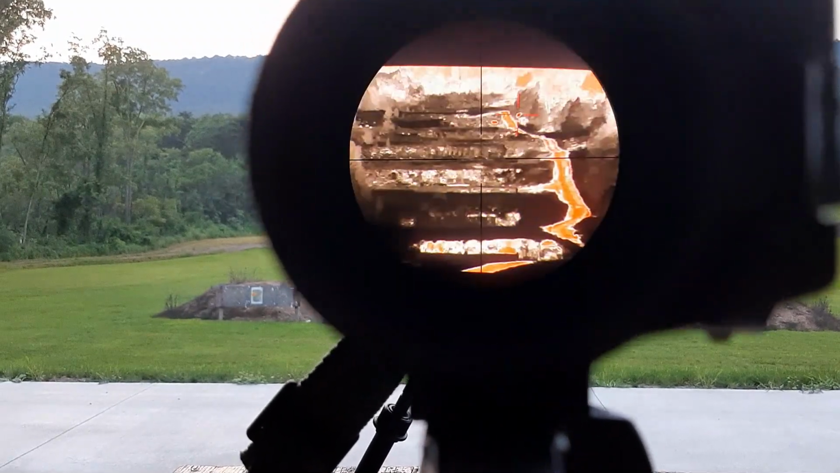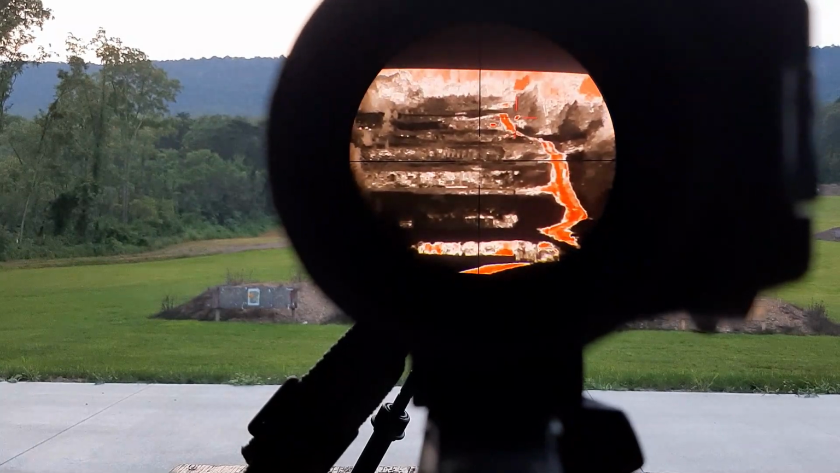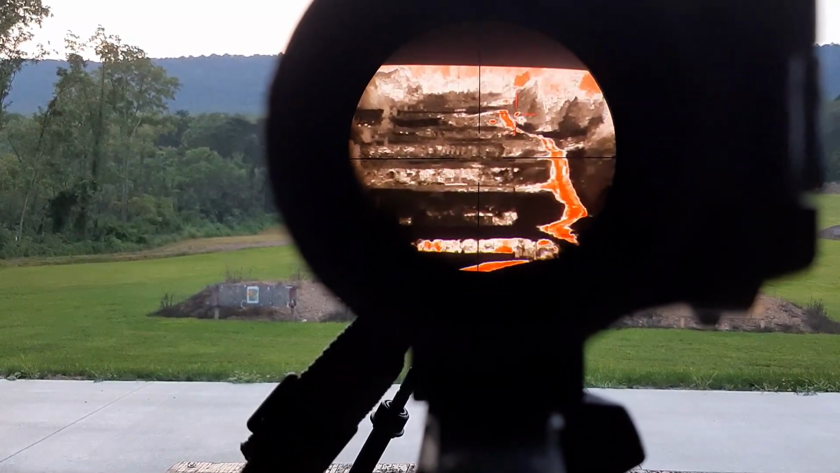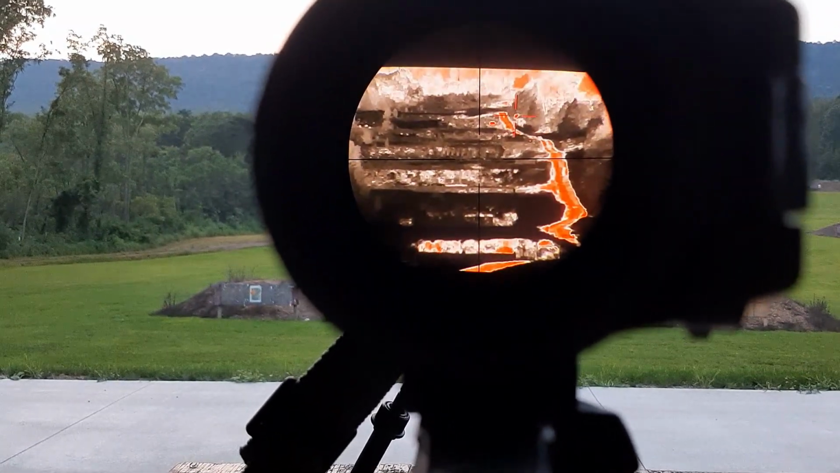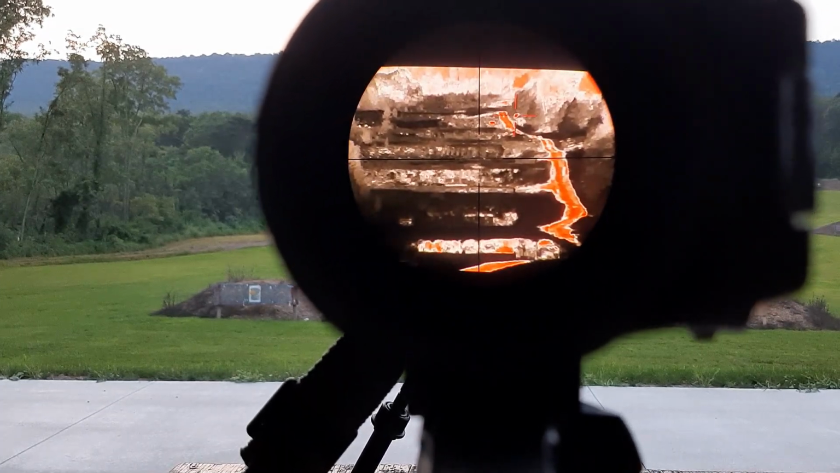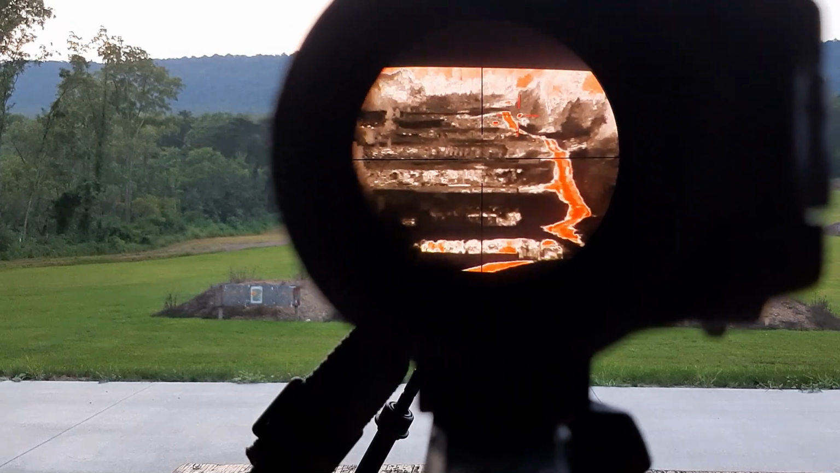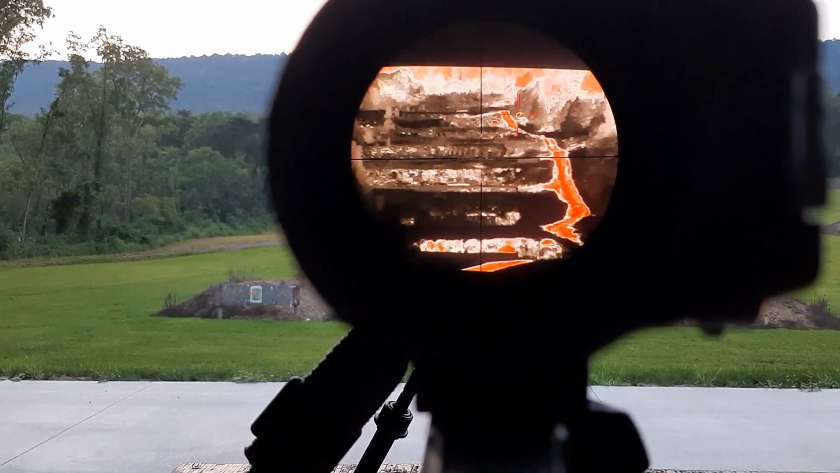So that's one of the downsides to a thermal scope: it's reliant on the ambient temperatures, and that can make zeroing a little bit of a hassle. You do have to zero your scope in the middle of the day so the steel plate can heat up.